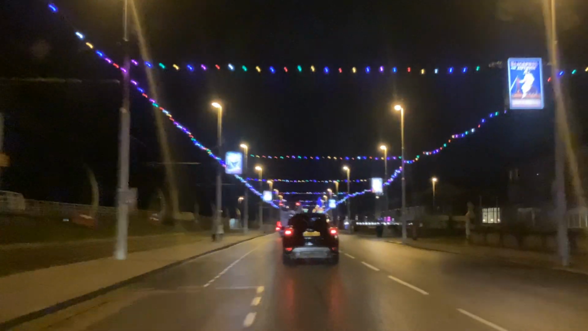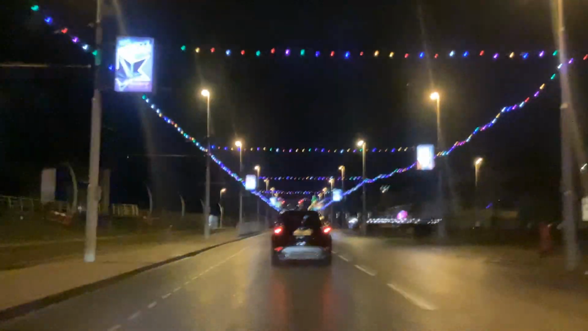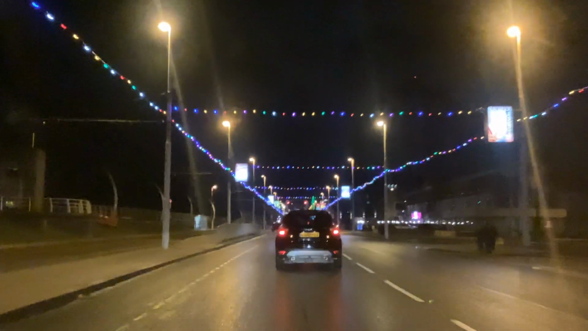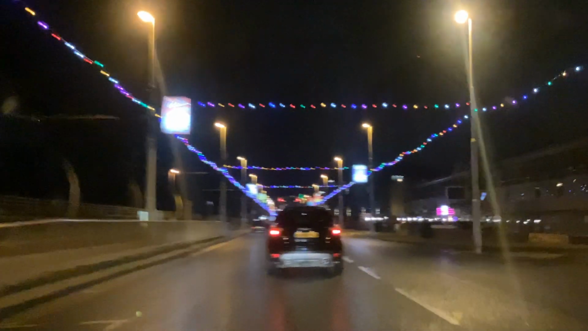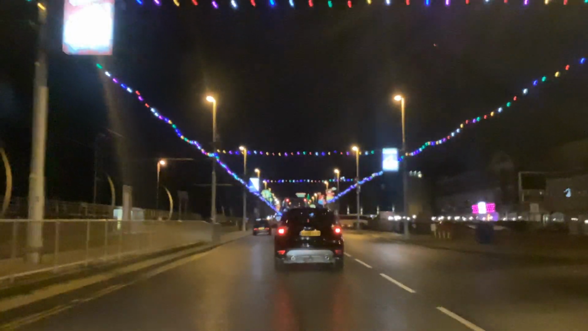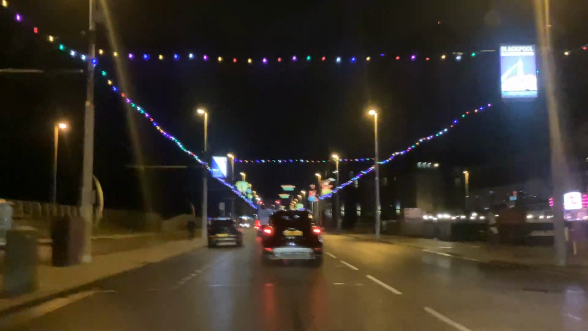They would just seem to be postcards. They seem to be illuminated postcards, original Blackpool type of postcards by the looks of it. There's another tram coming up here.